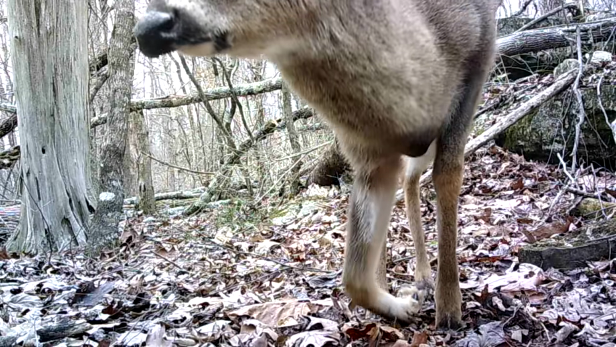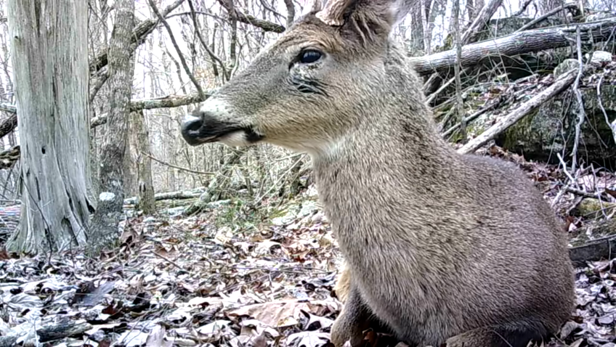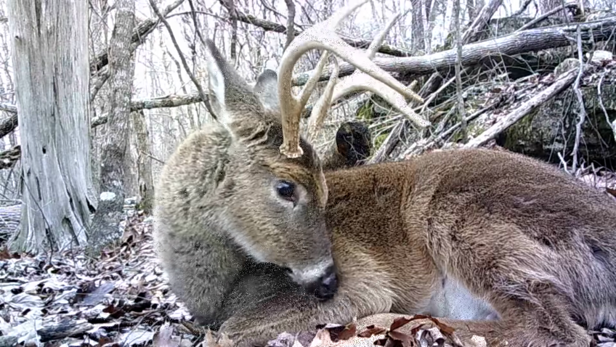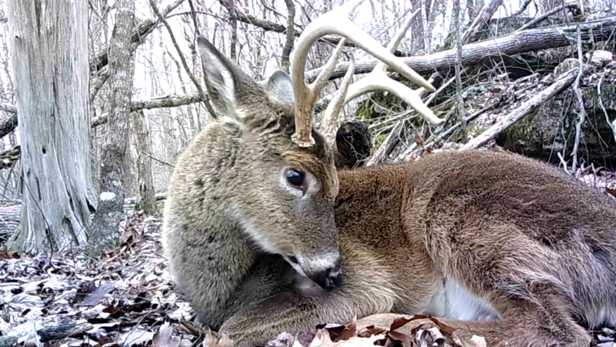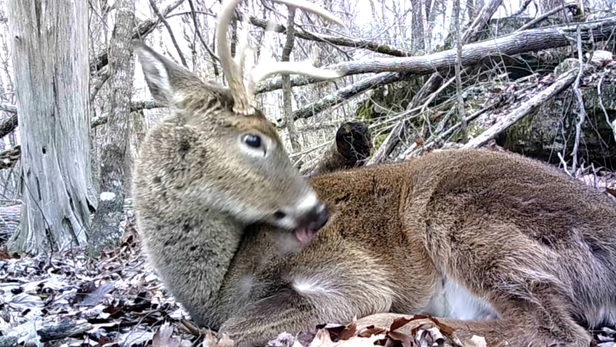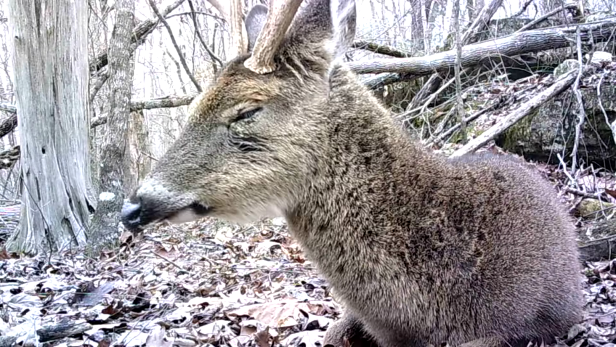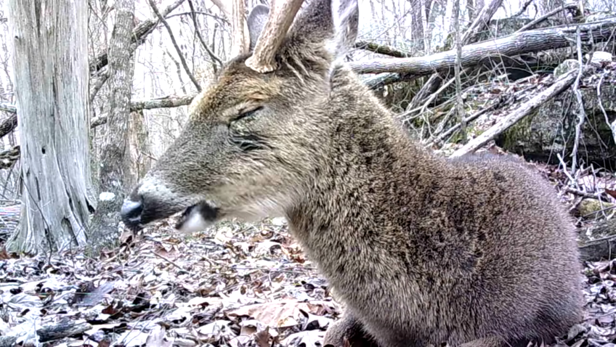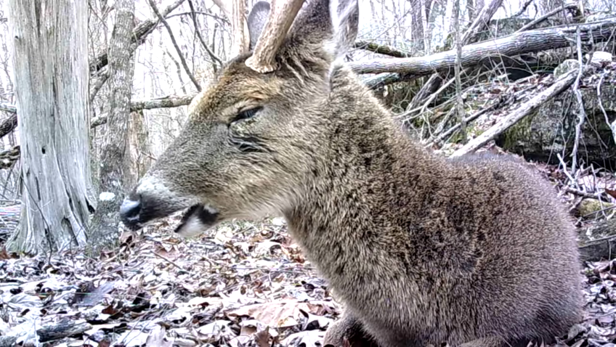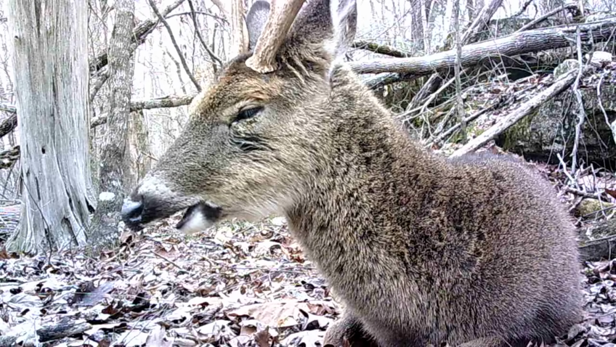And here's another rarity. An old buck just sat down in front of the camera. He's an old one. He's got some miles on him. He's wore out. But I notice he's got some deformities here, like his bottom jaw's missing, teeth missing. But that may just be from age. Ain't he beautiful?